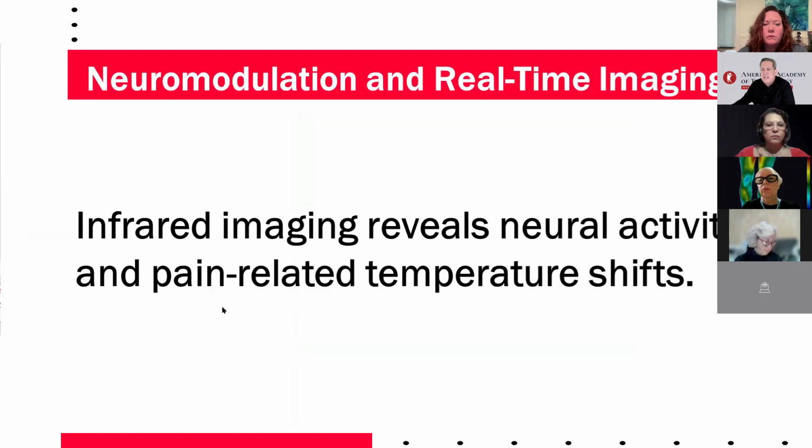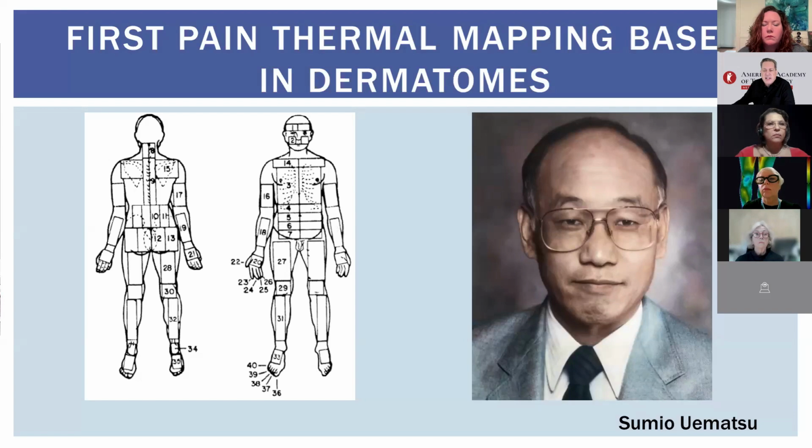Real-time feedback is essential for adjusting treatment strategies, providing more precise and tailored patient care. In the 90s, at the age of medical thermography, Dr. Sumio Uematsu, past president of AAT at that time and a neurosurgeon at Johns Hopkins, pioneered the concept of pain thermal mapping based on dermatomes when they are seen in infrared.